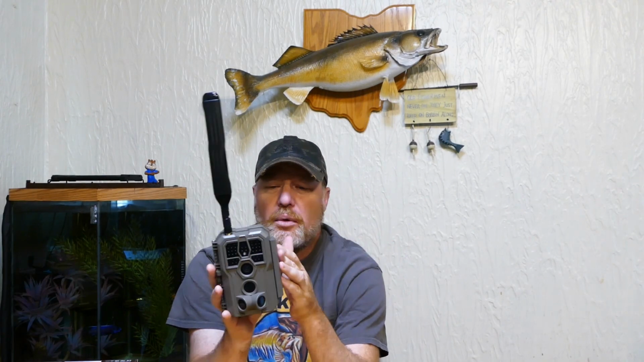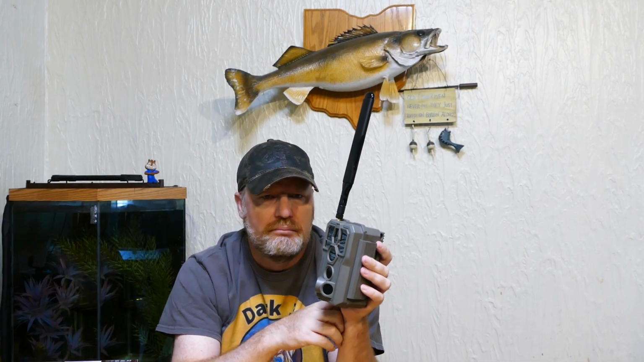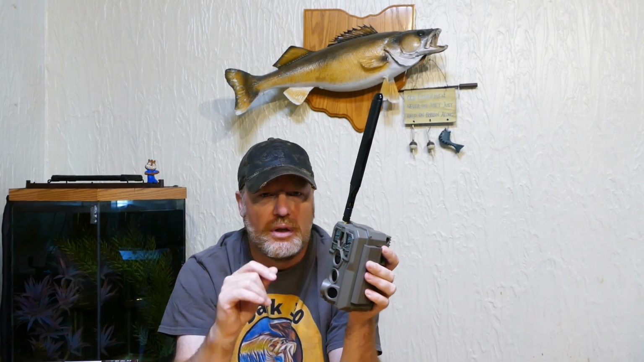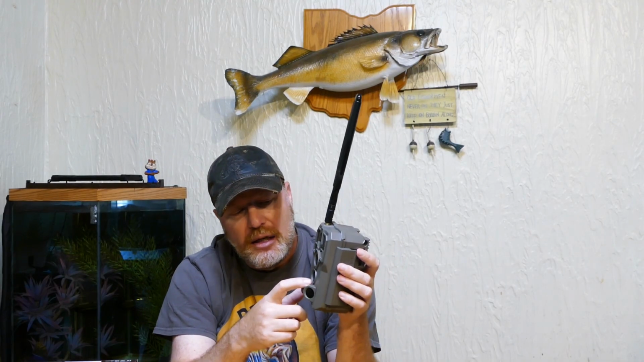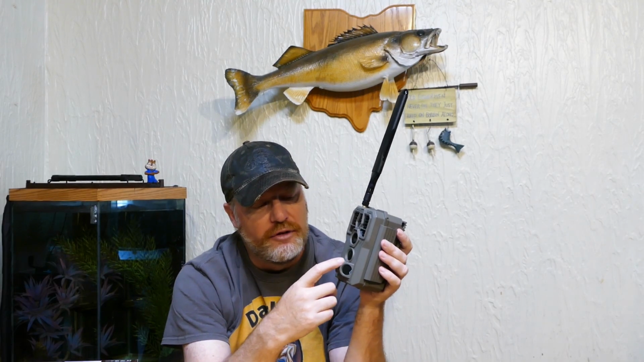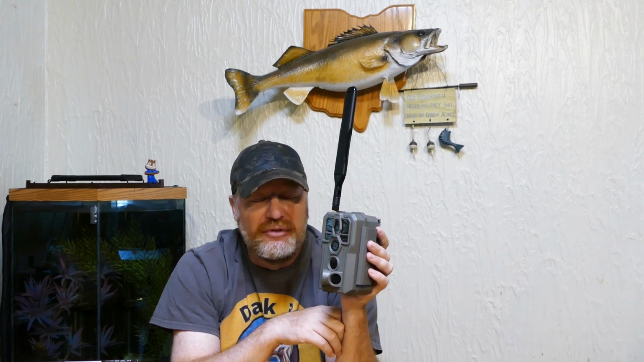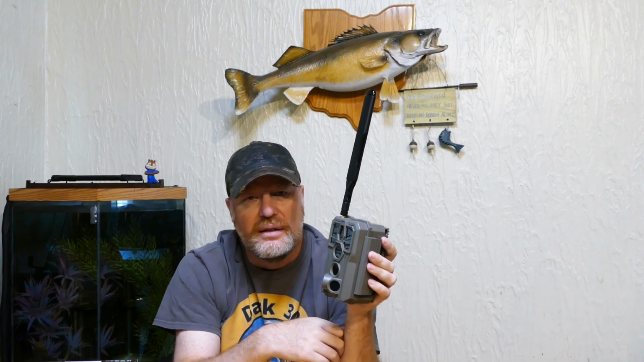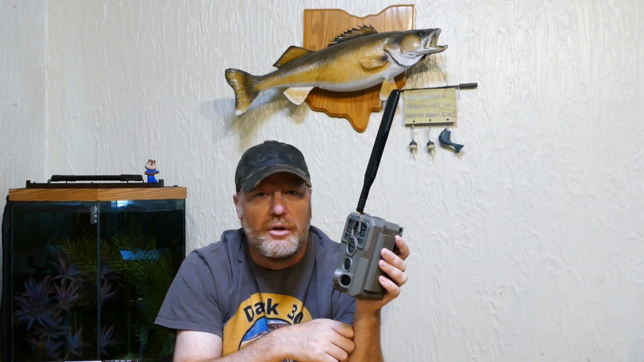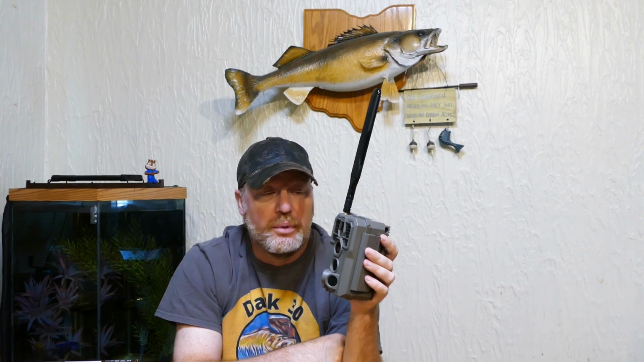And now I'm going to talk about what I like about this camera. It's a no-glow infrared flash. That's a no-glow. It doesn't show up at all at night. I love that part of it. The PIR sensor, it's got one for straight ahead and these 2 little side sensors. I did pick up a few false triggers that I'm pretty sure were cued off of these side things, and whatever triggered it never got in front of the camera. It could have been a squirrel, it could have been who knows what.